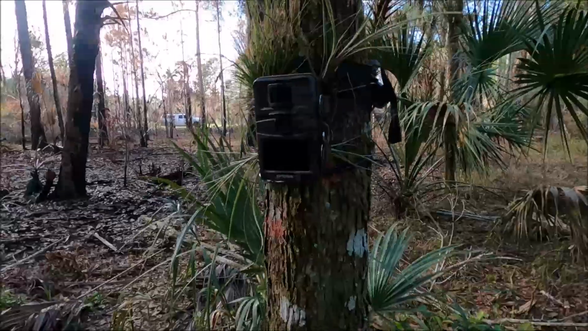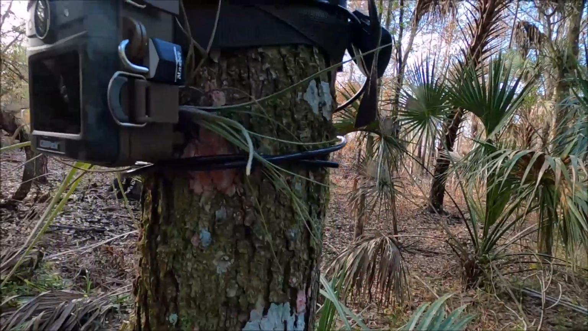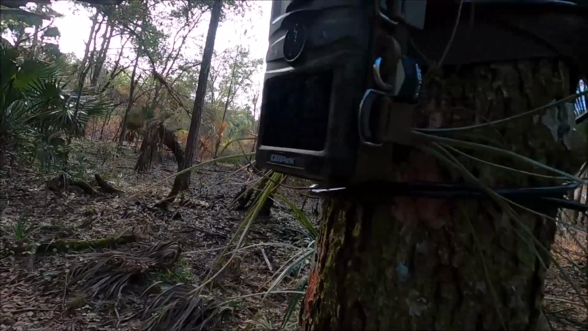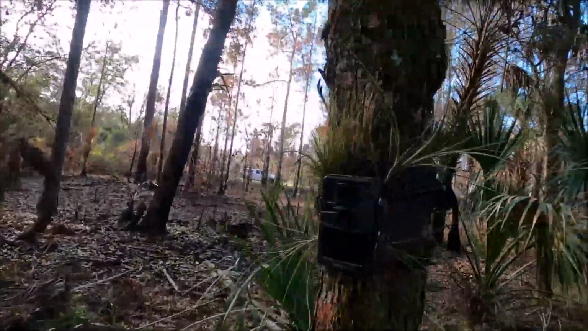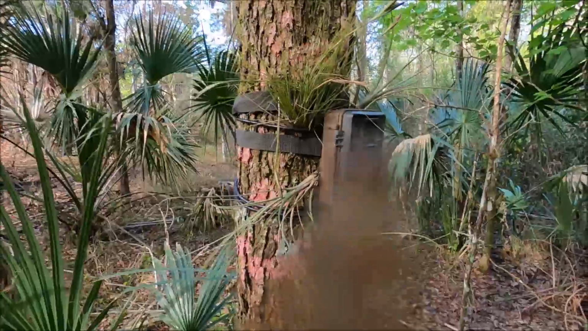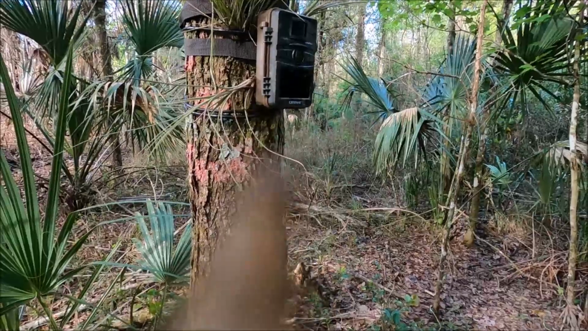Okay, so I moved it up higher on the tree, about shoulder height. Luckily the tree has got a little bend in it, so it's kind of naturally curving down. Put a few bromeliads on there, a little bit of camo. So see how that works.